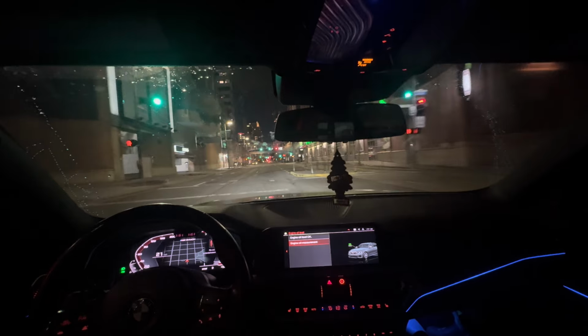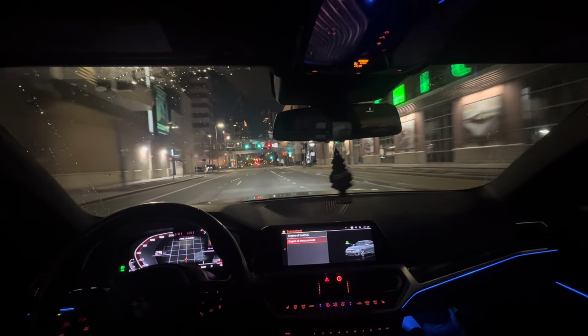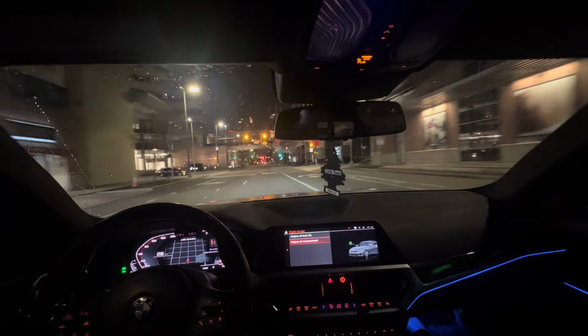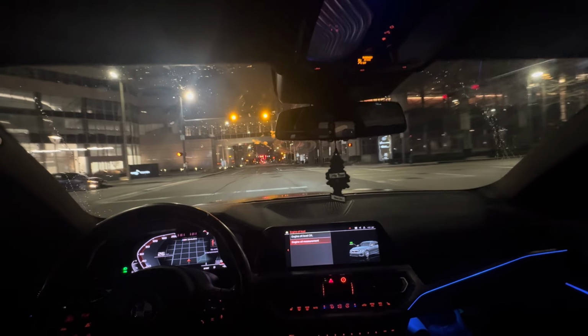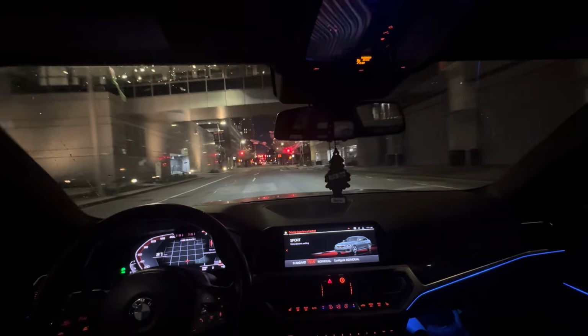Houston streets are so horrible, bro. This doesn't make no sense. I just damn near messed up my whole entire car just then, bro. Literally almost just messed up my whole entire car.